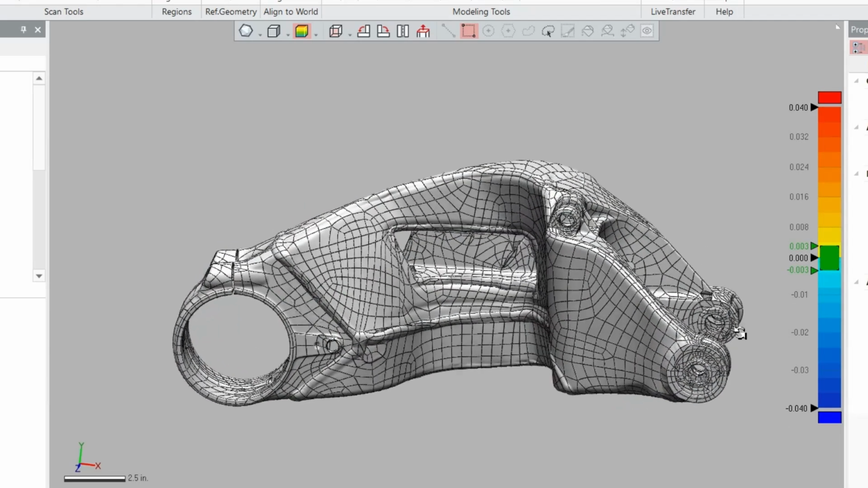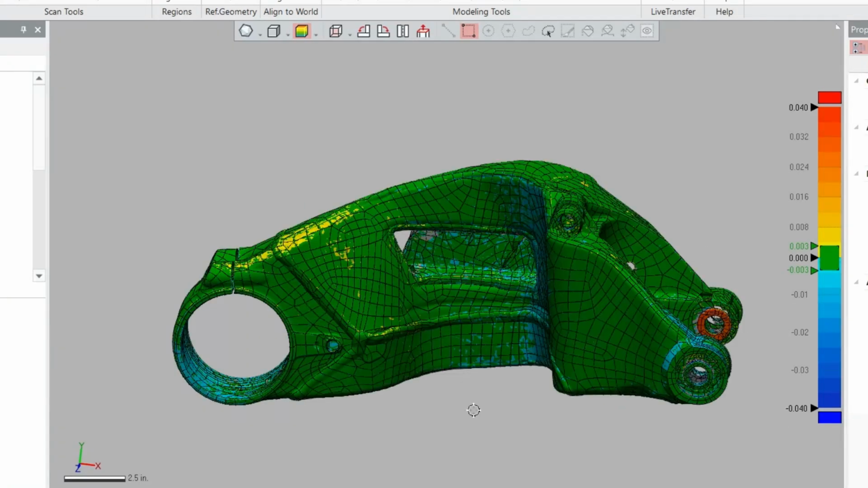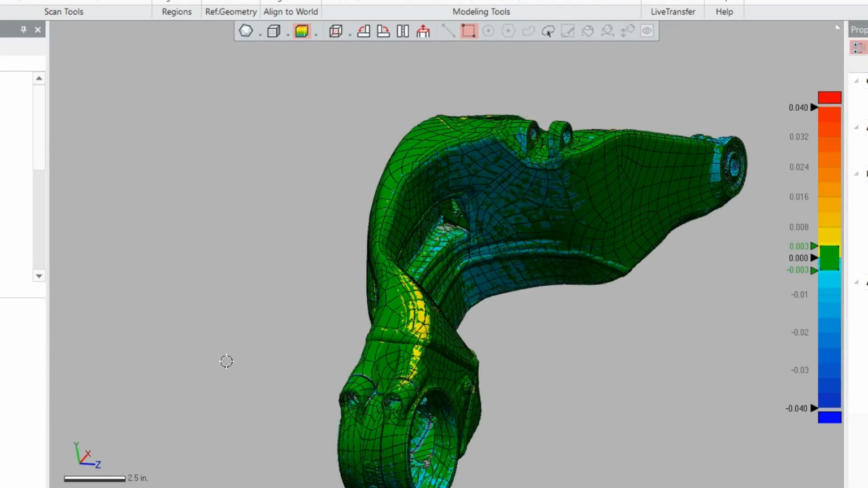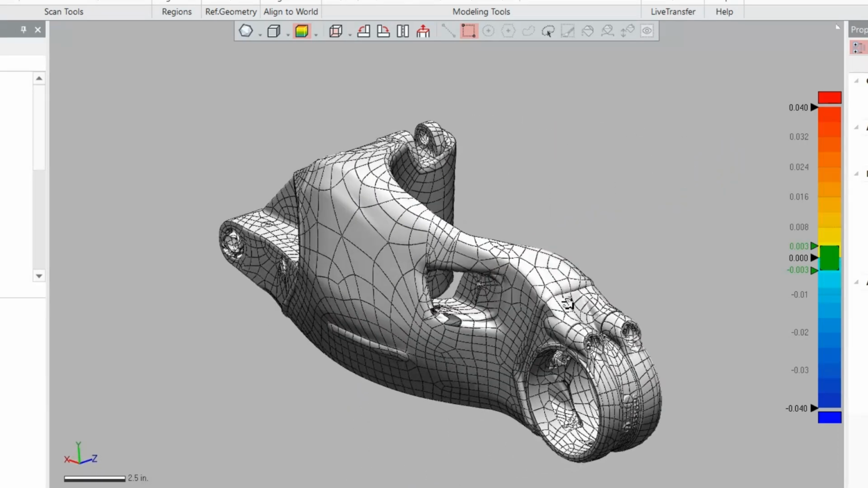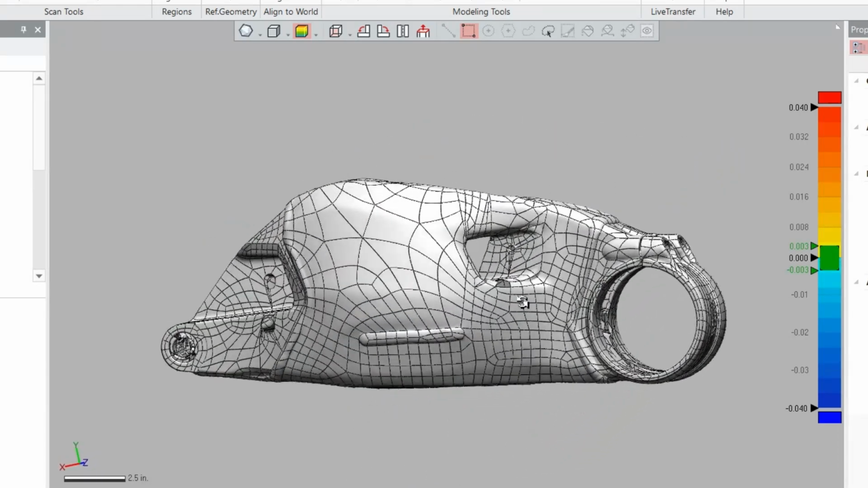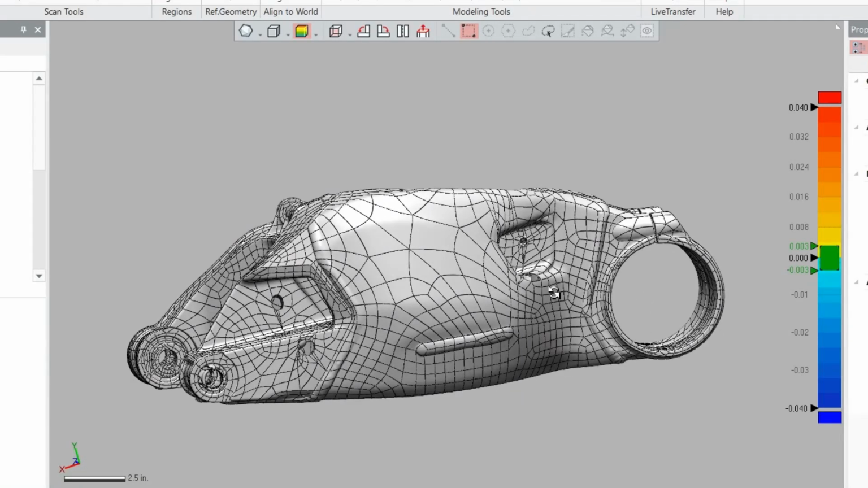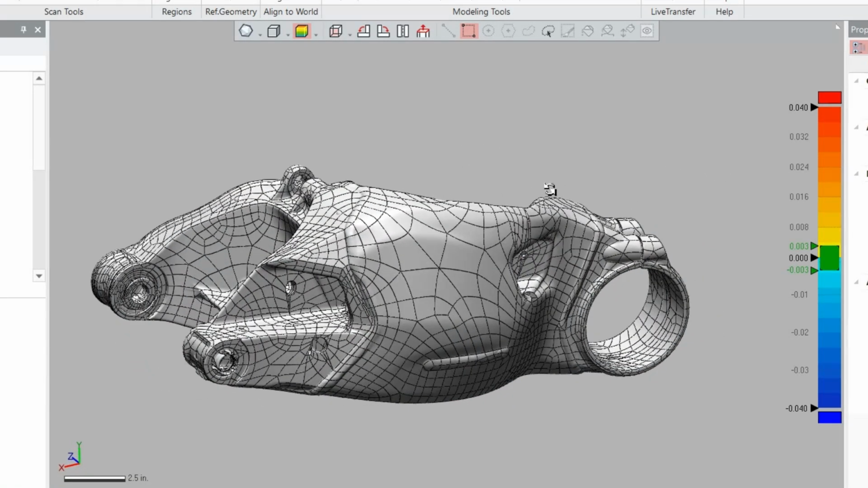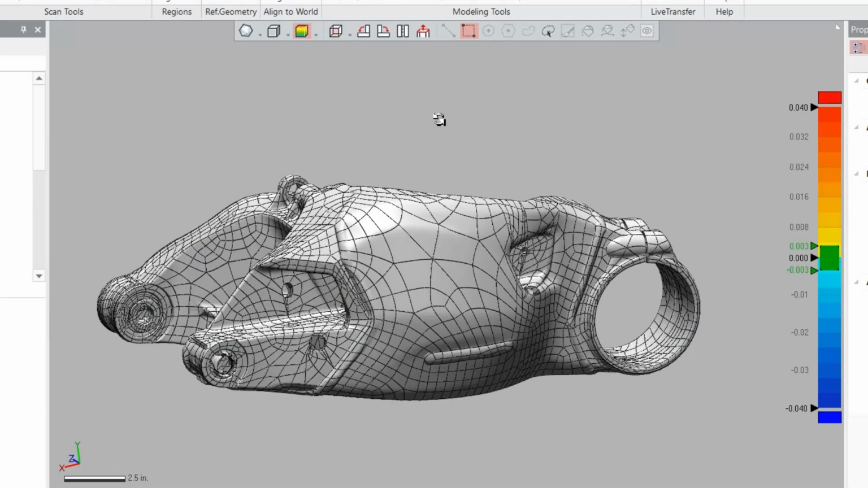So everything you see in green here now is basically within one paper thickness off from a $70,000, $80,000 scanner to a sub $1,000 scanner. Now, I don't know about you, but that's pretty impressive to me. I'm quite happy with the cost of this scanner and the results I'm getting.